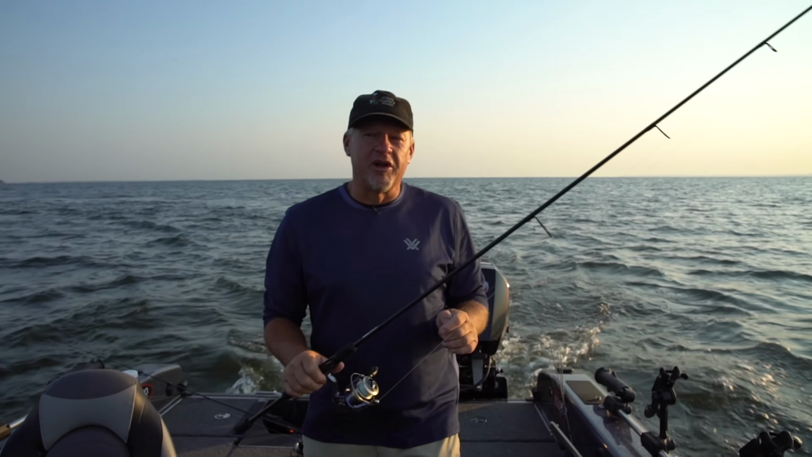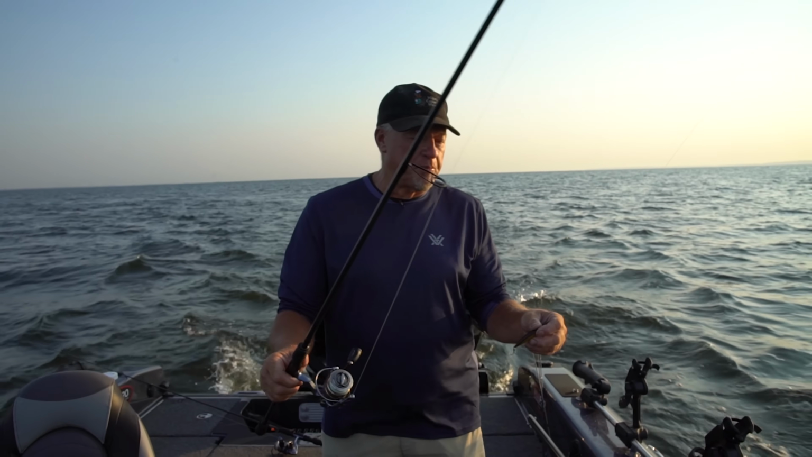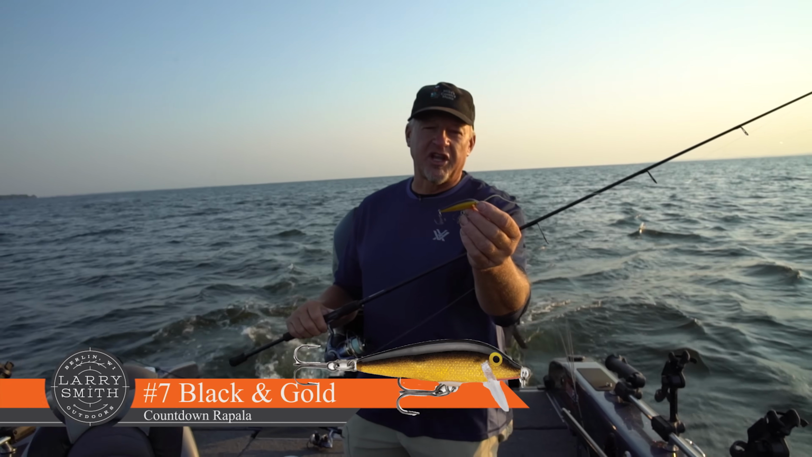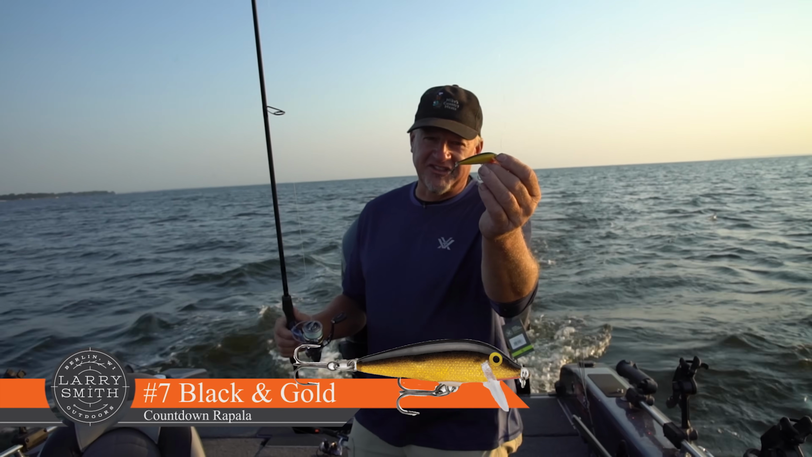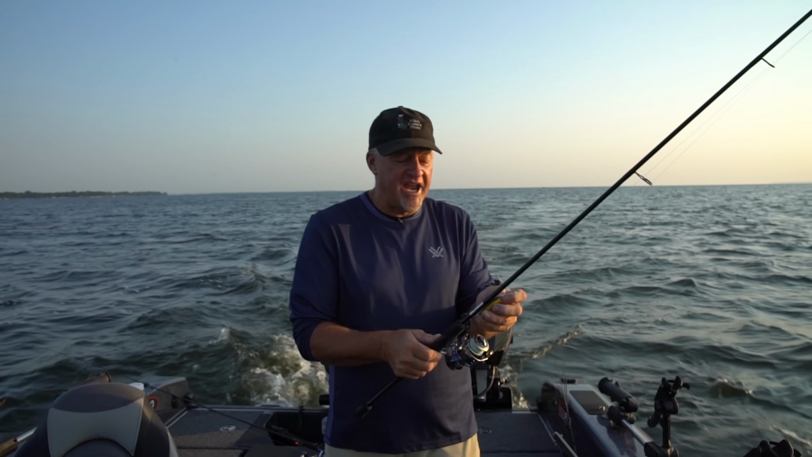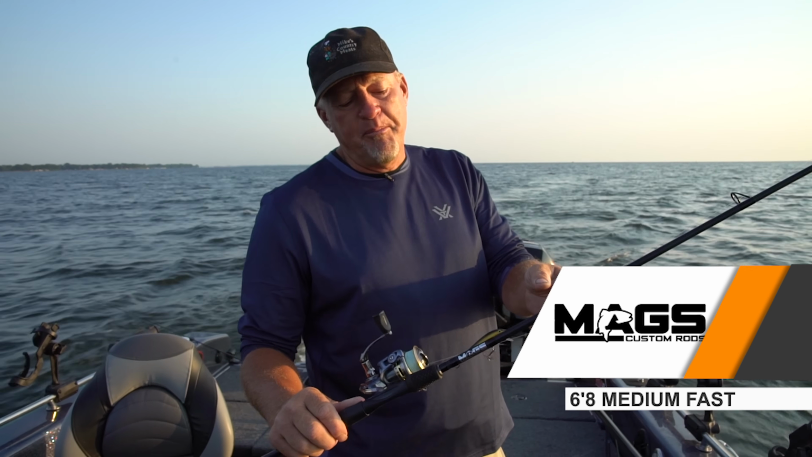I'll tell you what I'm going to start off with. I've got two rods set up here. I've got one with super braid on it, and a 10-pound test fluorocarbon leader with a number 7 Countdown Rapala. That's a Lance go-to bait right there. This is a great rod for casting cranks. It's a 6'8" Megs custom, medium fast. It's got great action, great response to it.